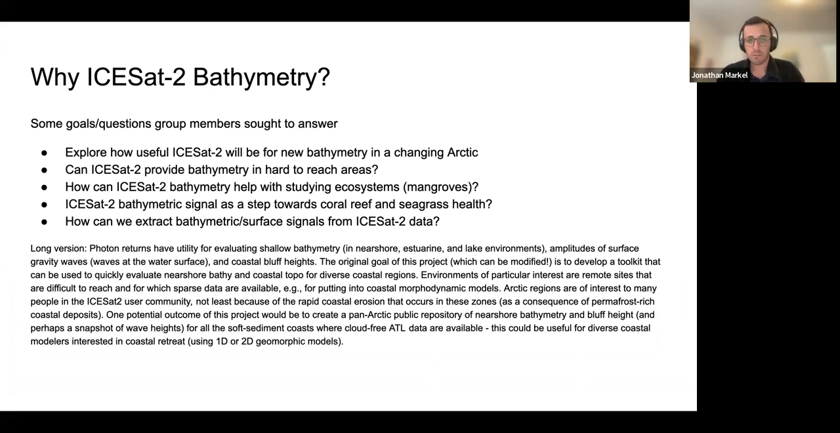So from a hydrographic standpoint, there's a lot of interest. There's also a lot of interest from an ecological standpoint, studying environments like mangroves and areas like coral reefs, and studying the health of seagrass. And then there's also a significant data science component of extracting bathymetric and surface signals from ICESat-2 data.